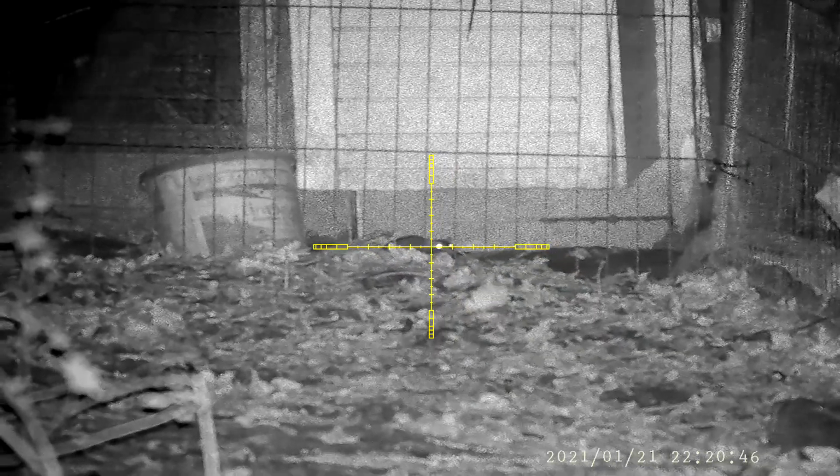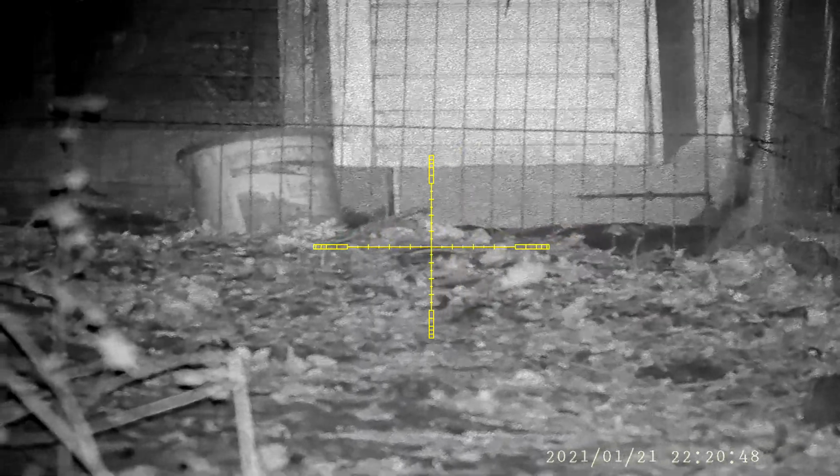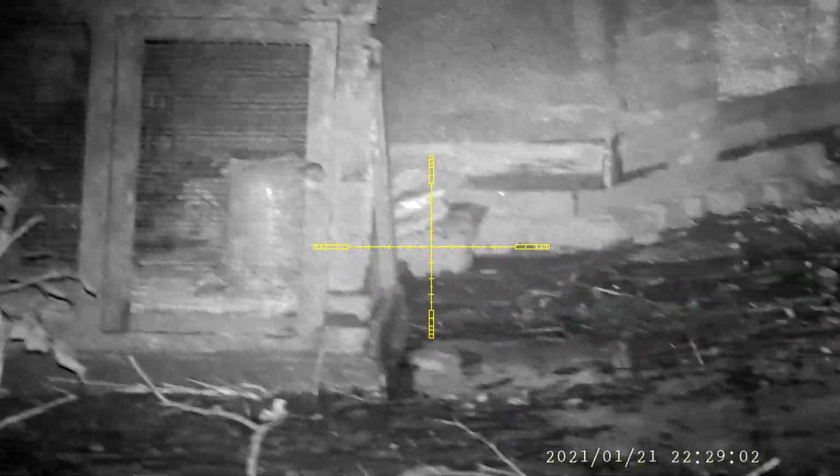That was rat number 4 from that little hotspot. It's always hard to tell if you hit a rat like that, but this one was definitely down, and I picked it up at the end of the evening.